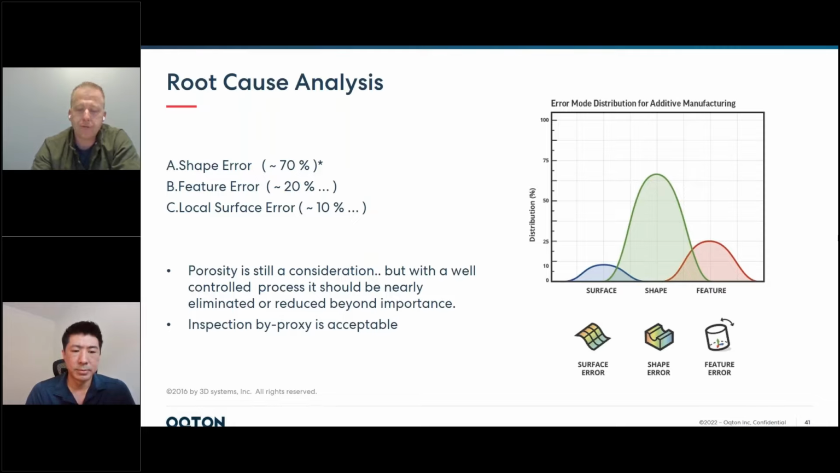And then you've got finer and finer grained stuff that we'll talk about in the next slide. But generally, you may wonder, okay, what about porosity? Porosity is still a consideration, even more so for some metal printers than others. Again, this gets down to manufacturer to manufacturer of printer. But in printers where porosity is not as much of a problem, that can be considered controlled by using inspection